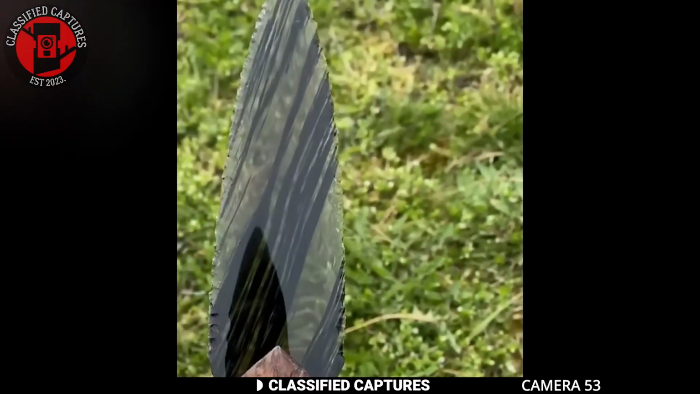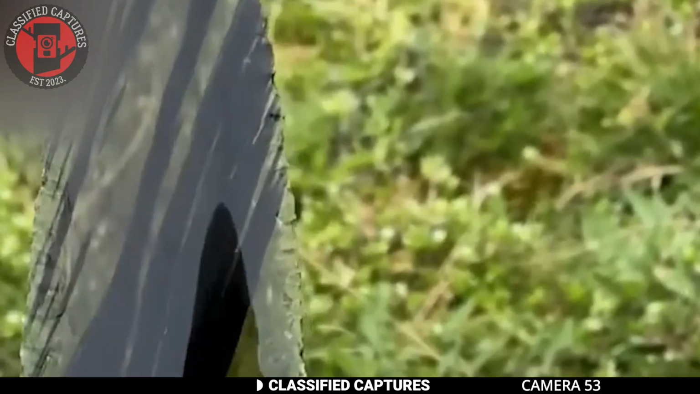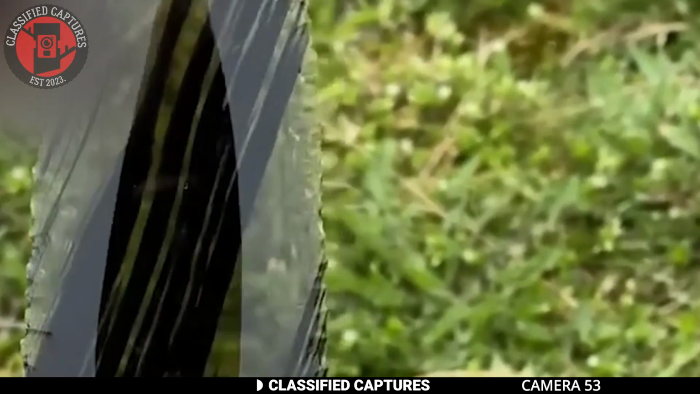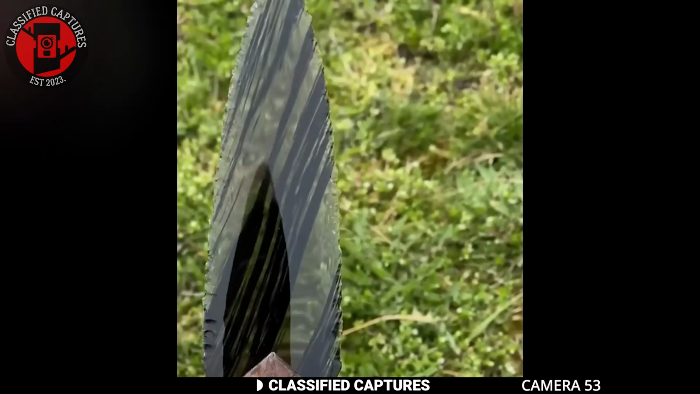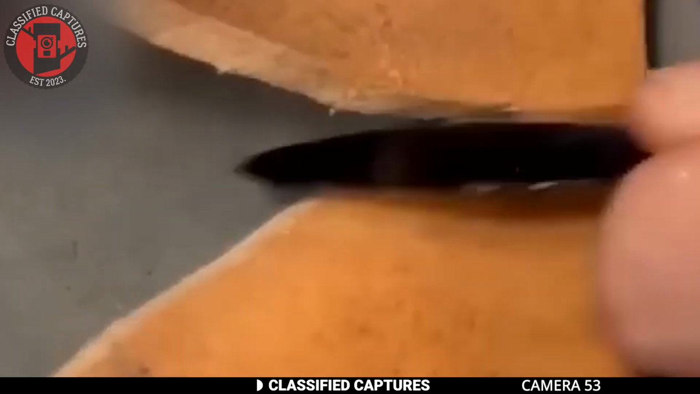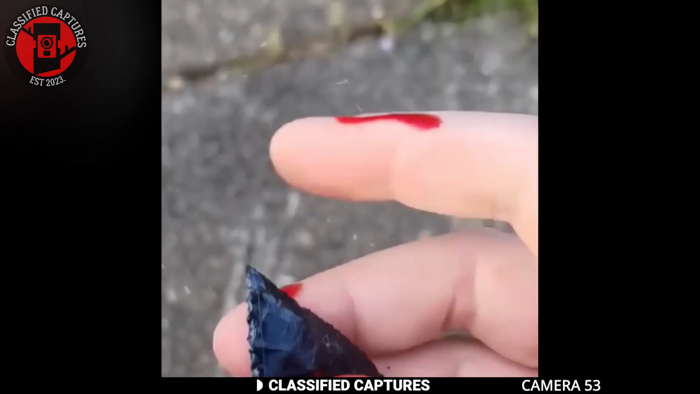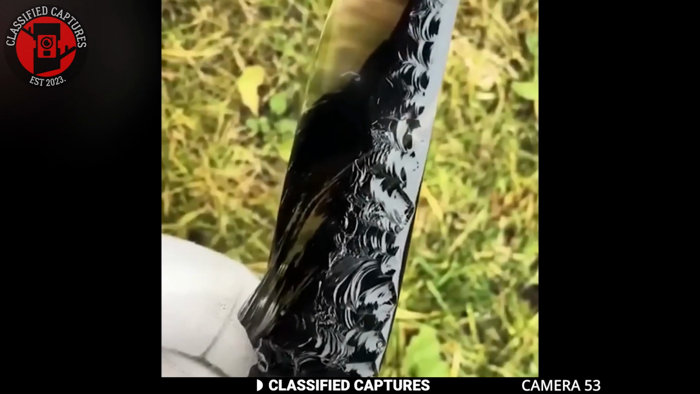Do you know what an obsidian blade is? No? Well, today is your lucky day. Take a look. This blade is known as an obsidian blade. It's the sharpest blade in the world, crafted from volcanic glass or lava. Believe it or not, their incredible sharpness far surpasses that of traditional steel scalpels.